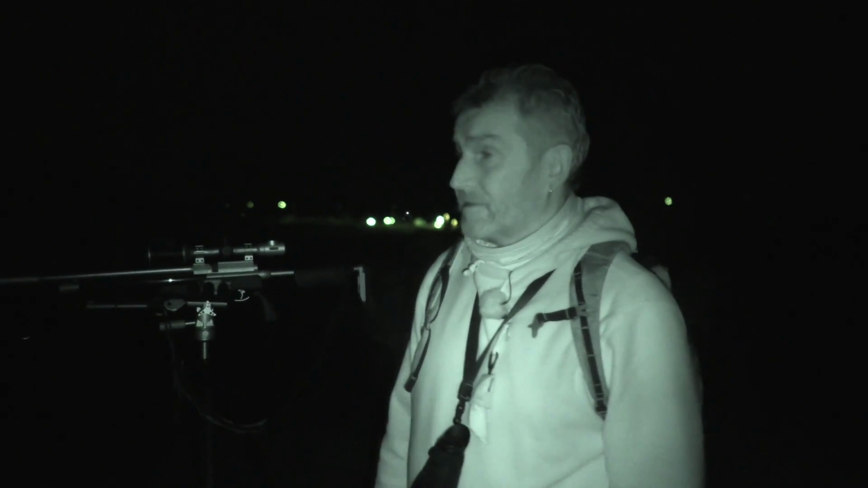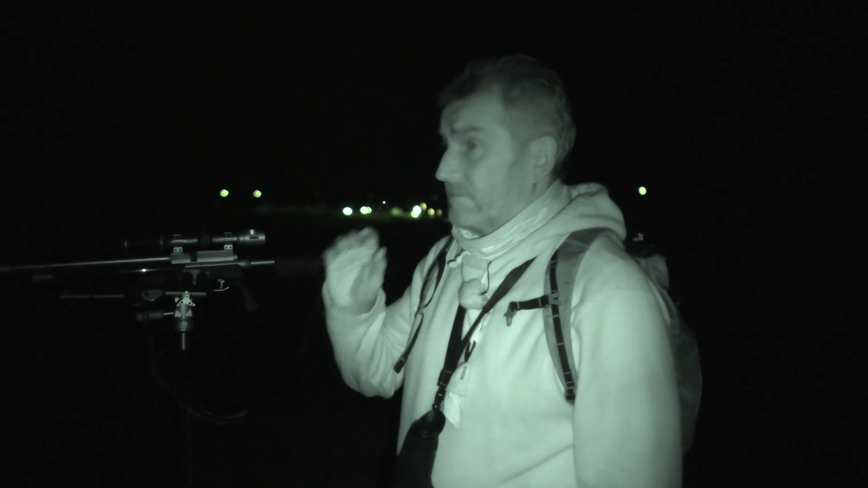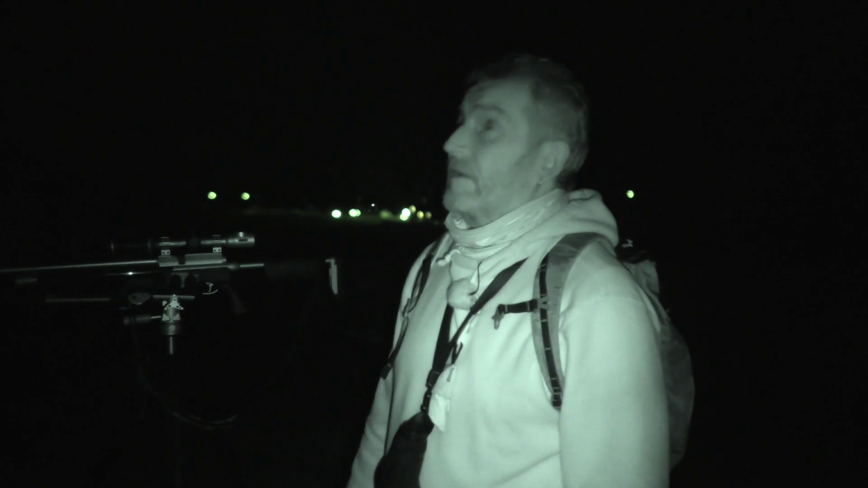Right, 2 minutes into the driveway, I scanned round. There's a fox in the field looking at me. Picked up on the Telos. Cracking image. It's a good night for the thermal. I'm just hoping that fox has not put us off for the rabbits.